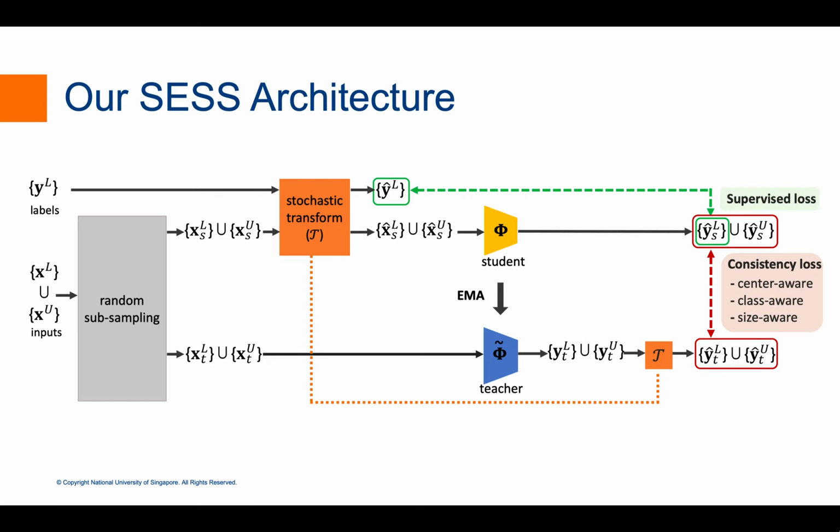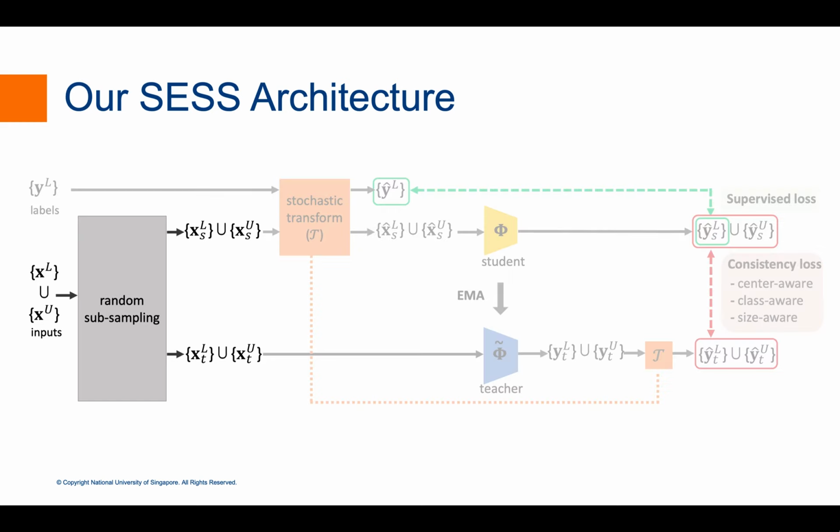Our SESS is based on the self-ensembling mean-teacher paradigm. It contains a student and a teacher branch with the same network architecture for 3D object detection. We use VoteNet as our backbone network. During a training batch, we randomly subsample from a mixture of labeled and unlabeled point clouds to get two sets of point clouds.